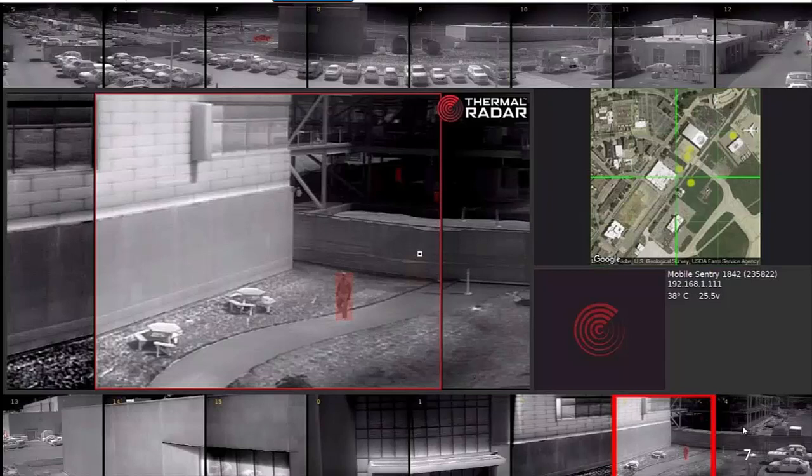So every 2 seconds, there are brand new images in all of those pixels. Now, when we detect something, like the guy that's moving here on the sidewalk, you'll notice that we're actually detecting him down here in the lower right area where I'm circling my cursor. So you see him being detected here. So we grab this stop or station and we move that into this middle section as an alarm area. This middle section is always going to be your alarm area.